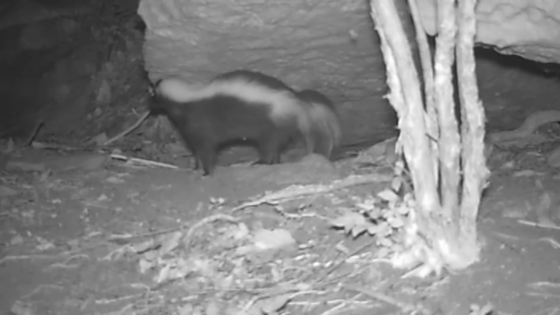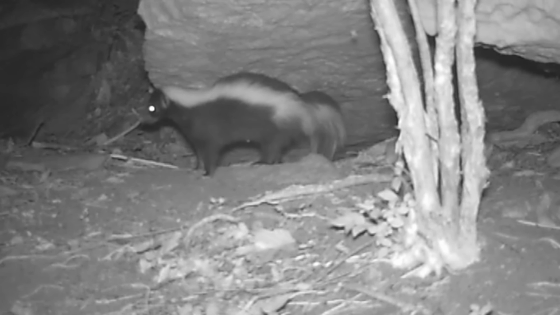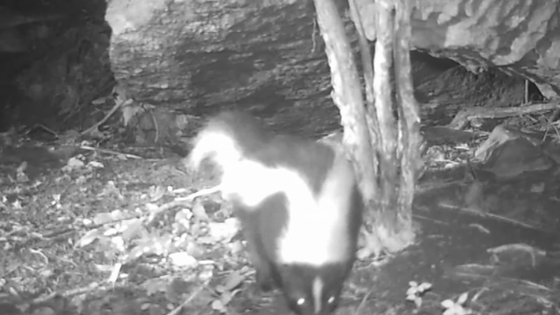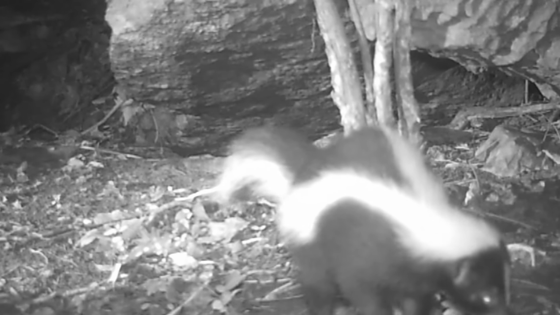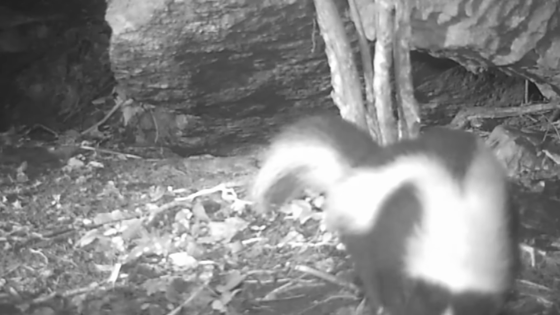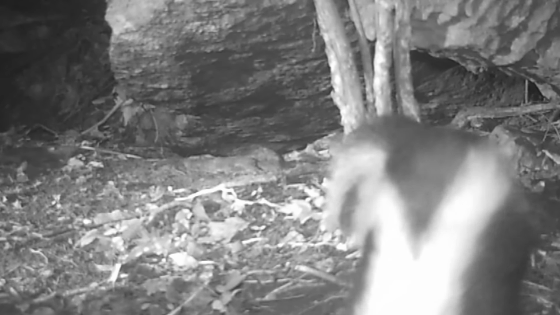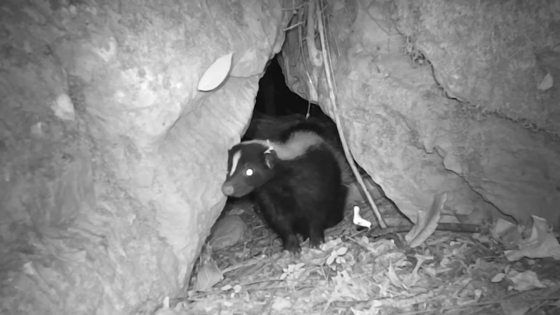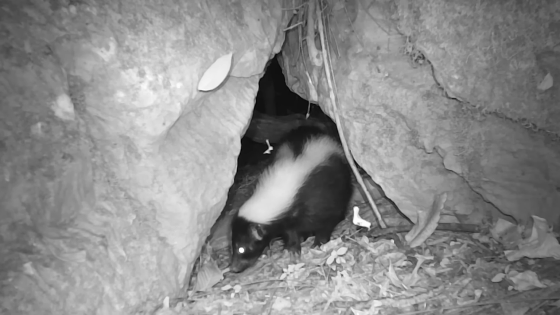He's been staying close to the rock. Nature's got some beautiful little animals, but nature can be cruel too. That's just the way it is.